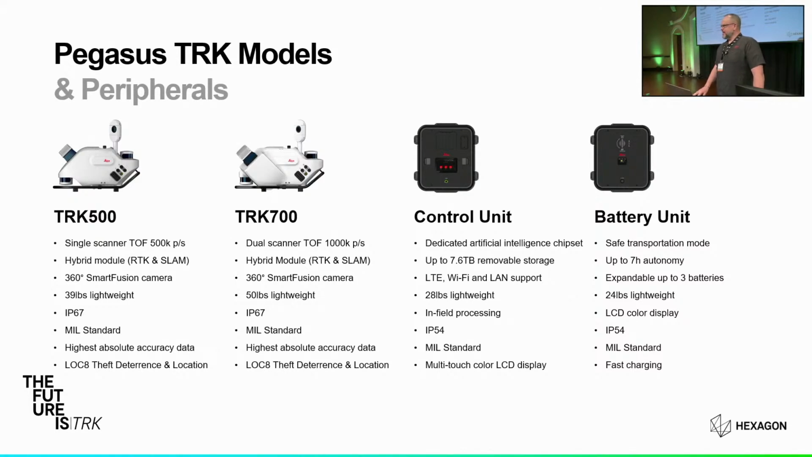They're all military spec'd on all the connections, so a very robust connection for all the peripherals. And our hybrid module solution is going to offer the highest absolute accuracy on your trajectories that you'll be able to achieve. We've also included the locate theft deterrence and location system. So basically what this allows you to do is to track where the unit is in real time, and if necessary, log into it and disable it.